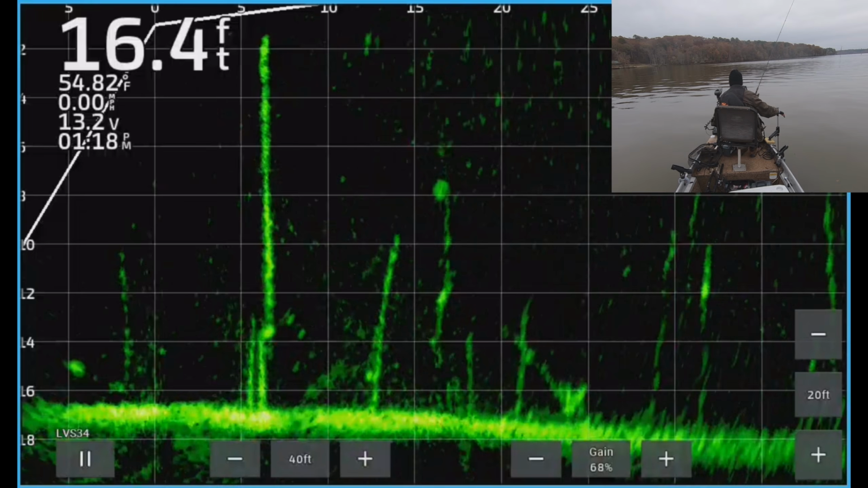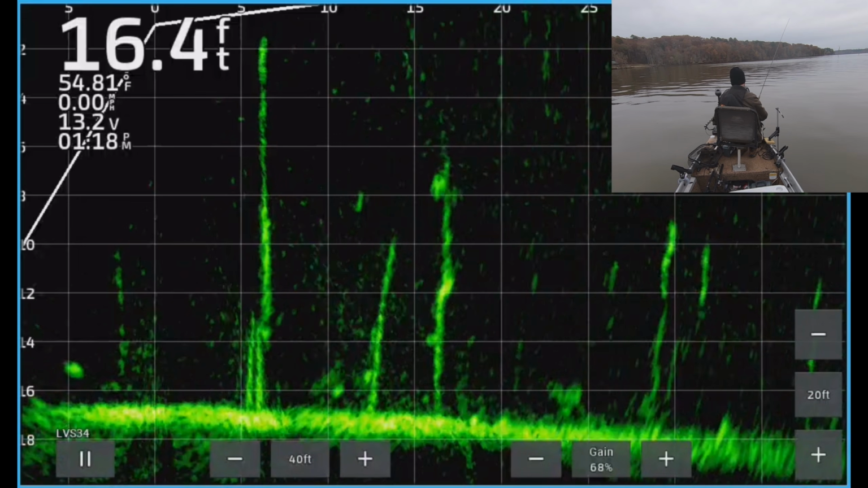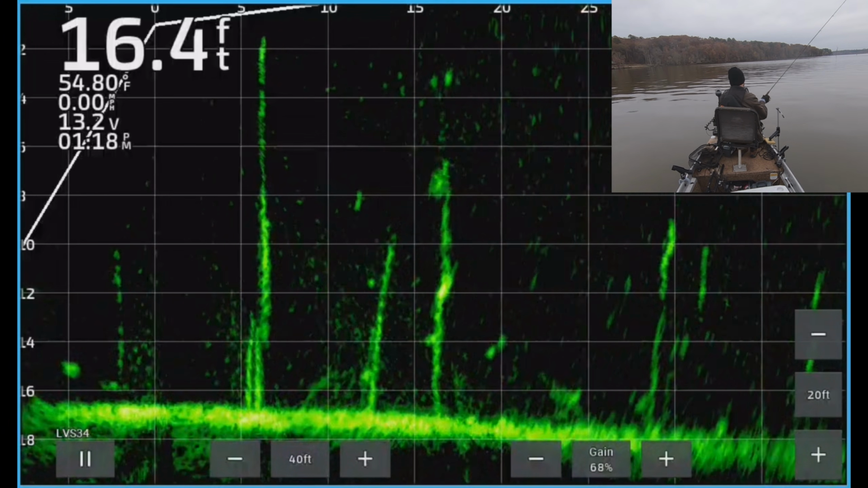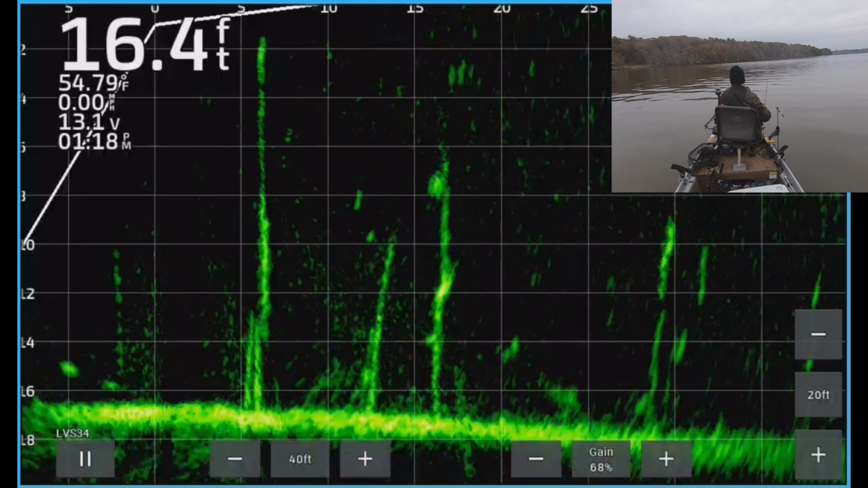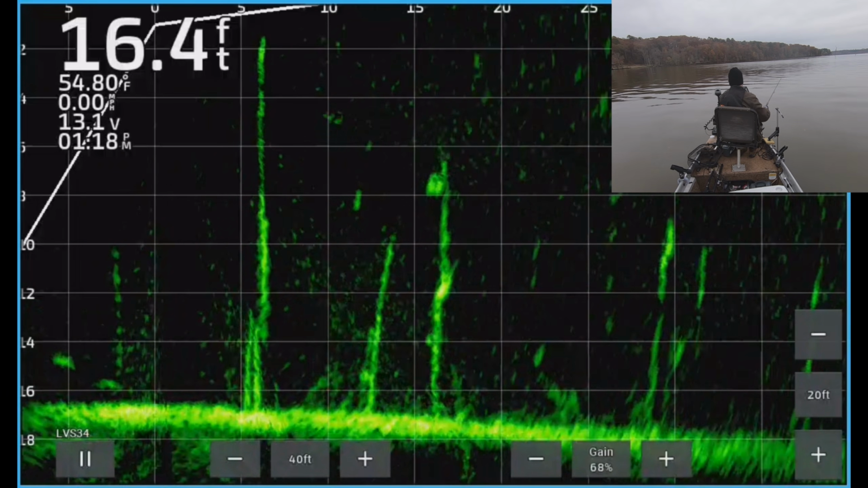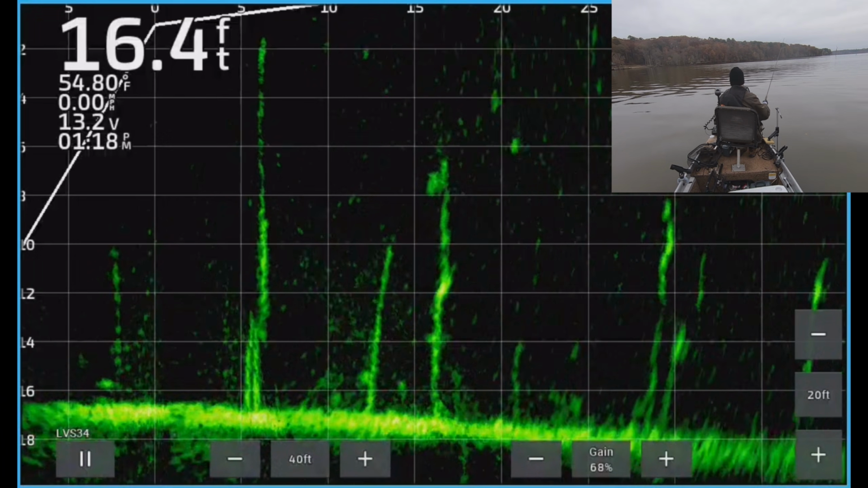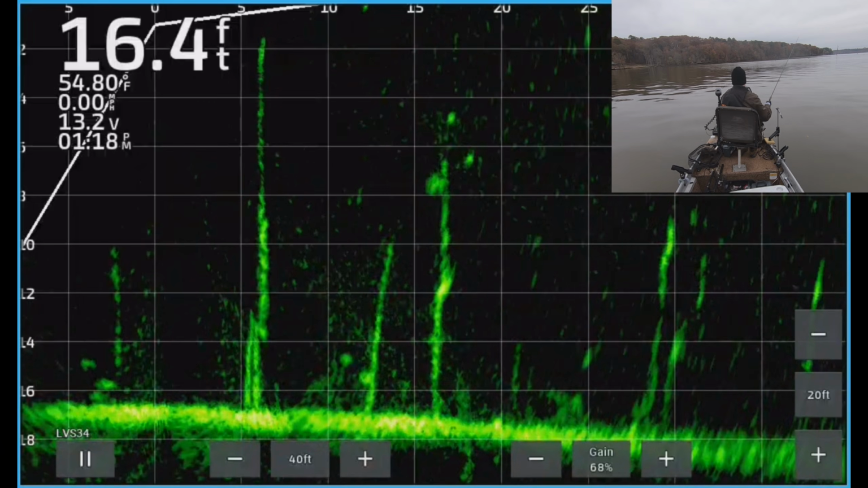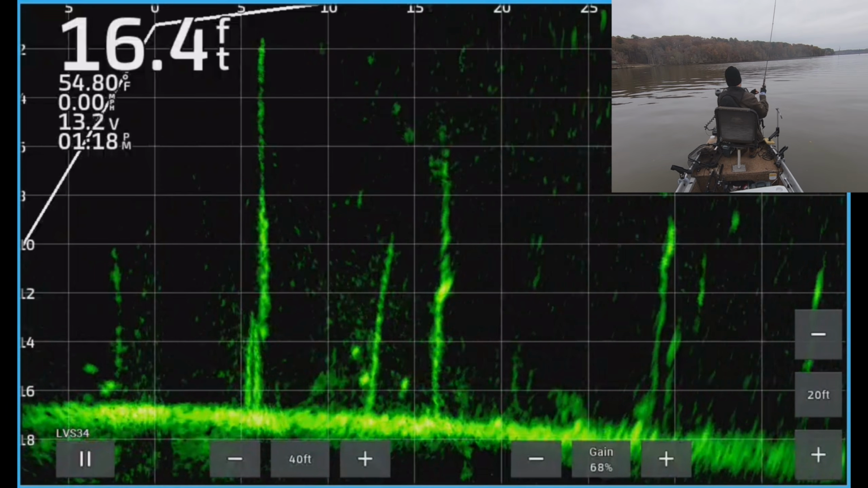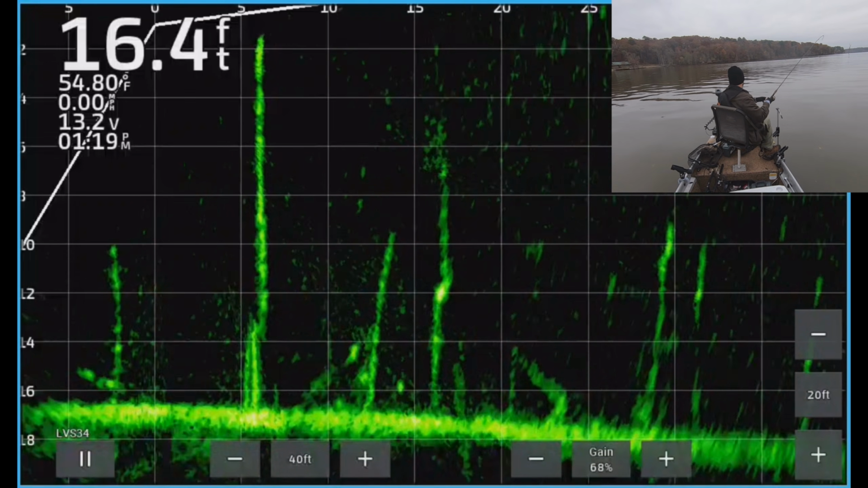It's got to be a fish, right? The shape is just too dead on for it not to be a fish. It's not reacting to. There he is. We got him, guys. That's a good fish. That's a really good fish.